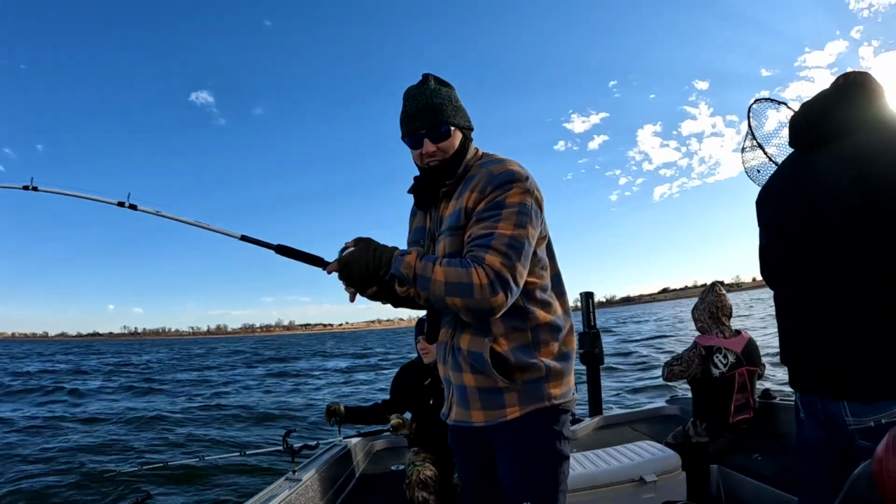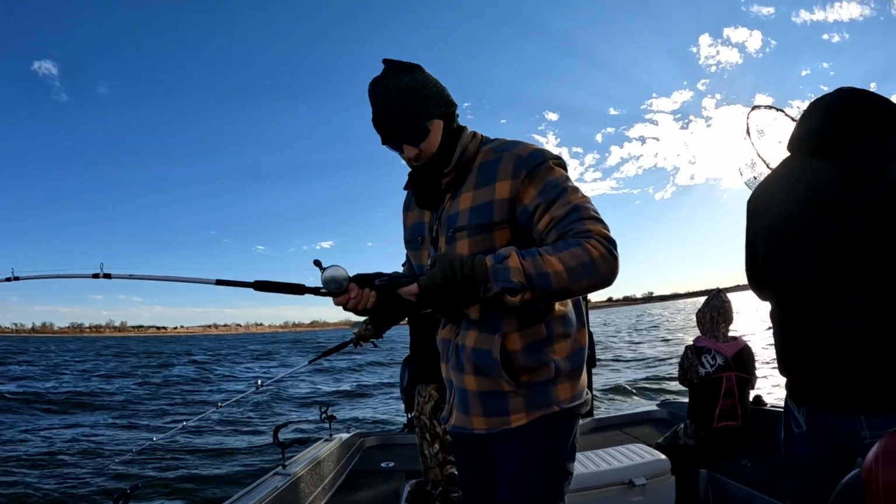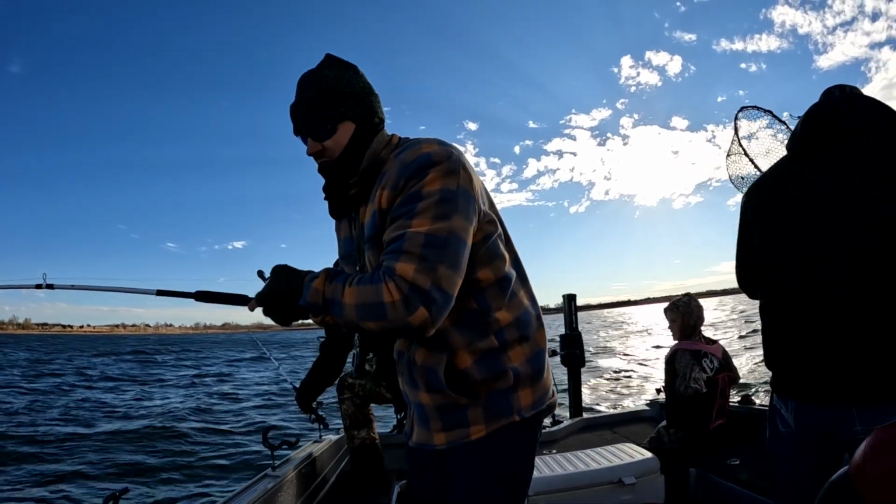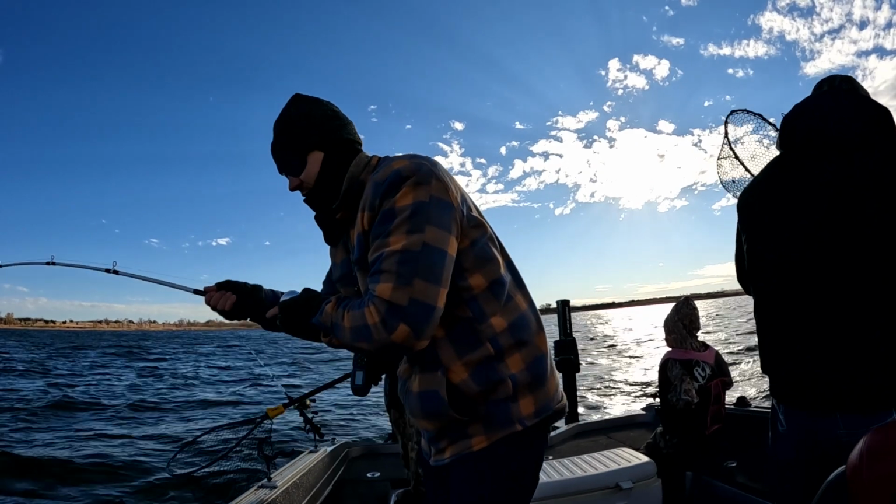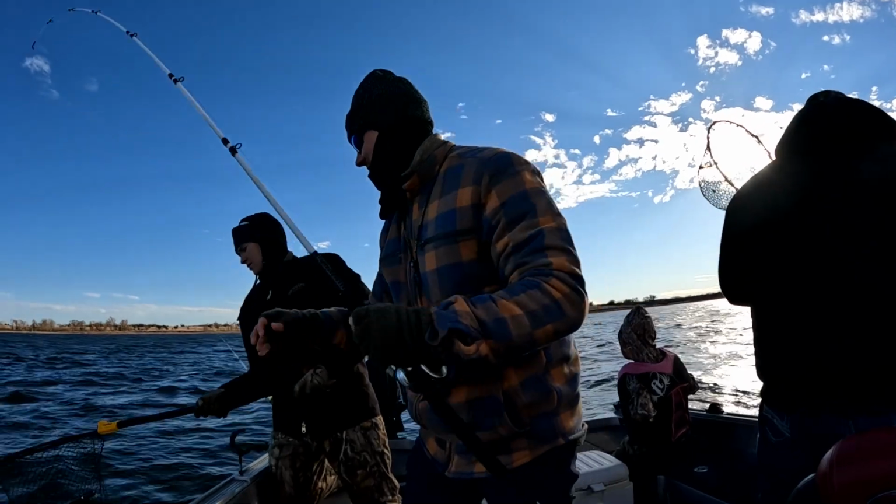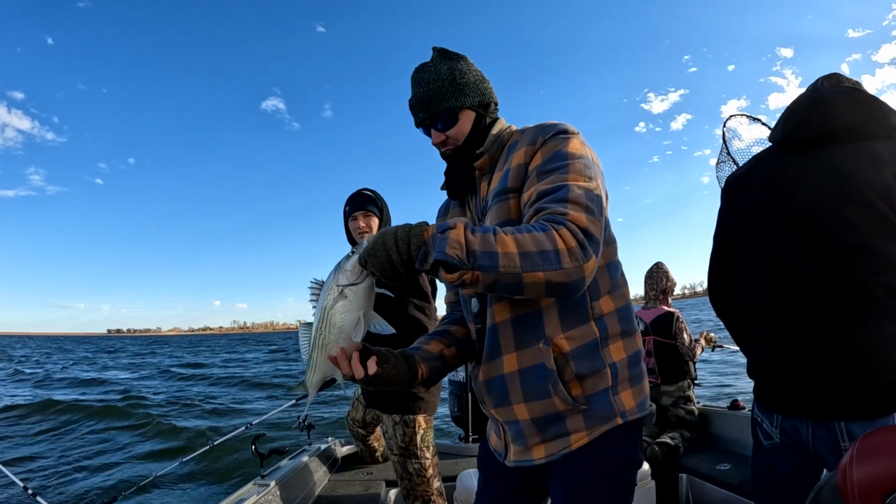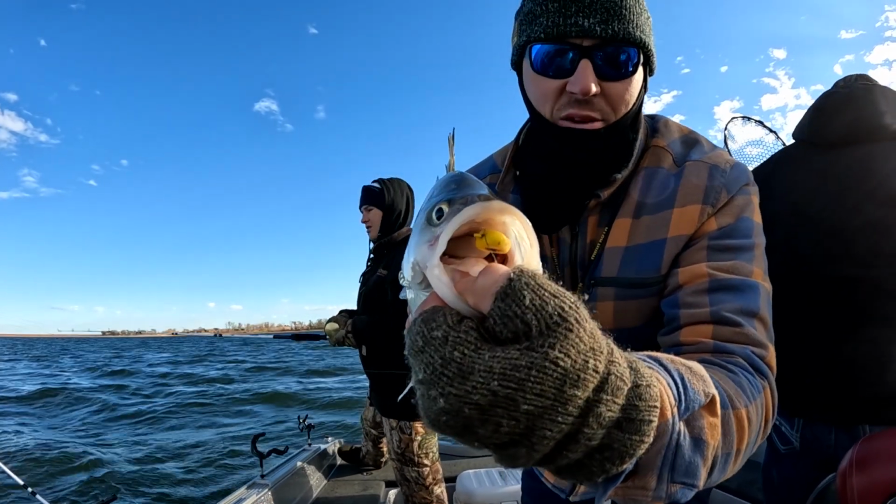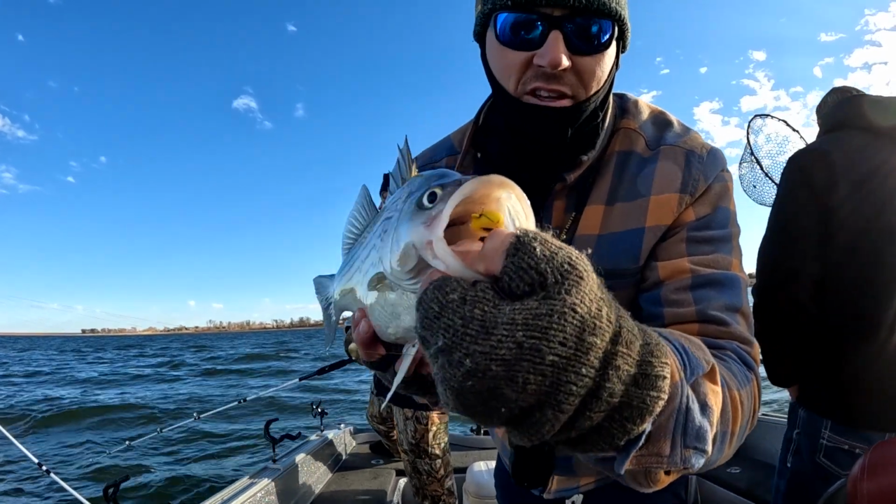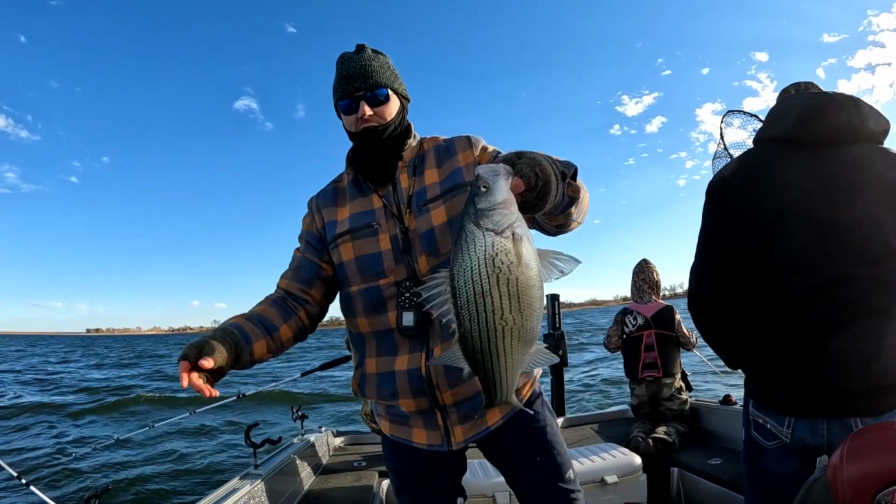Two cranks up, man. Boy, that's a nice one. All right. There, got a bite. I got three bites in a row. This is about how they bite a dead stick right there. You get them more in the mouth like that, where they get hooked inside the mouth instead of the lip. I don't know why. To the right. Let it slowly swim over there.